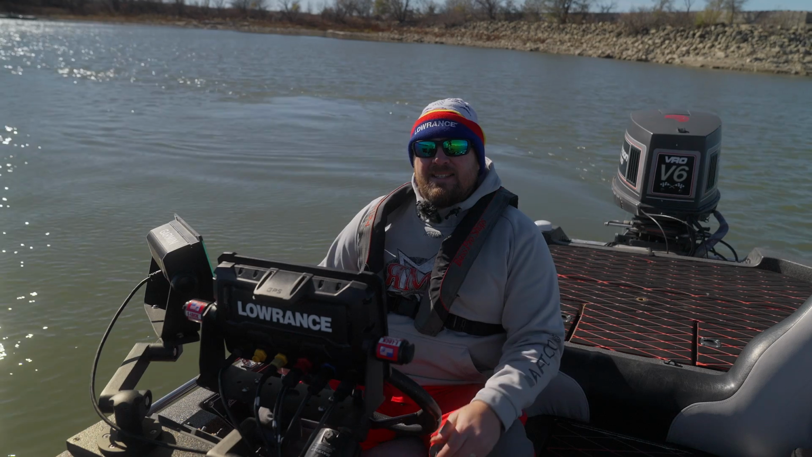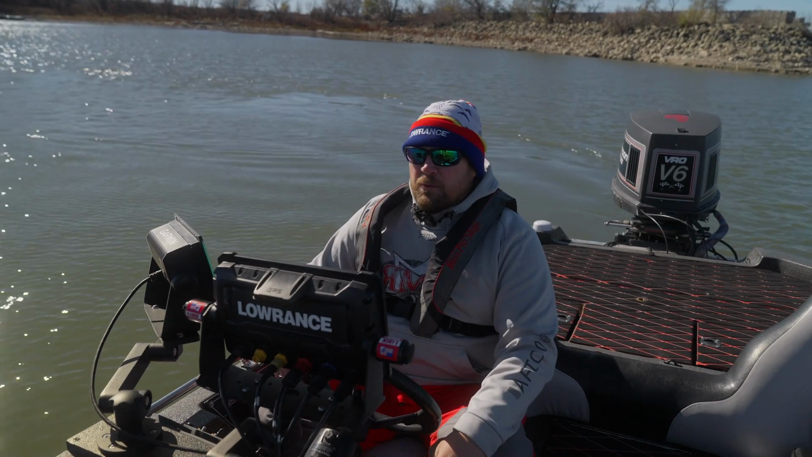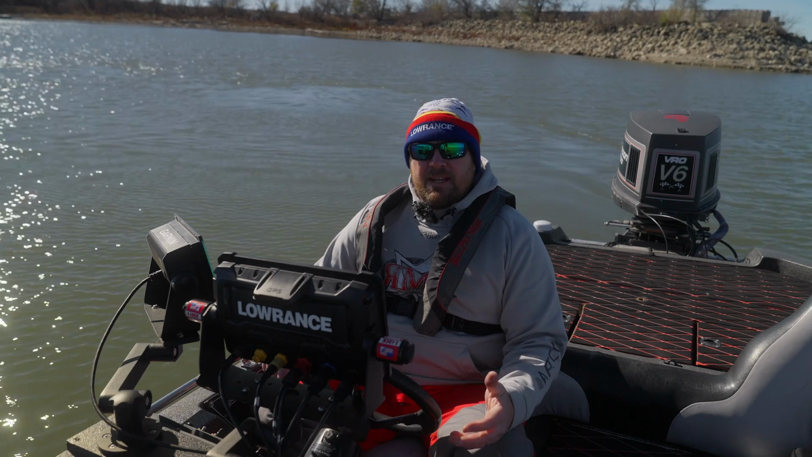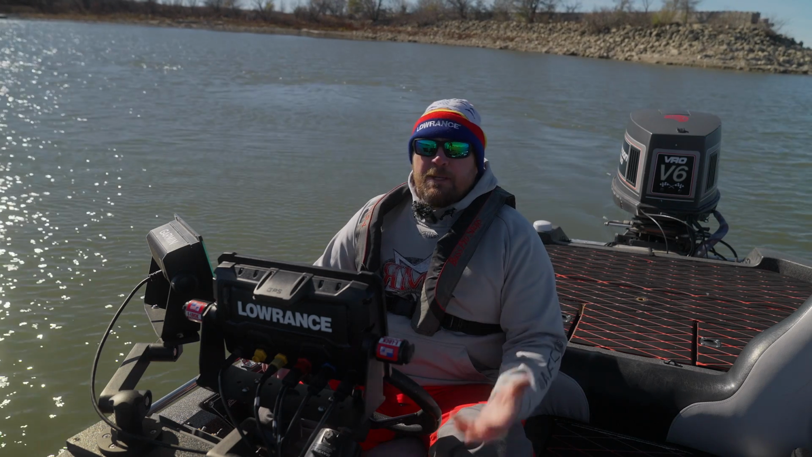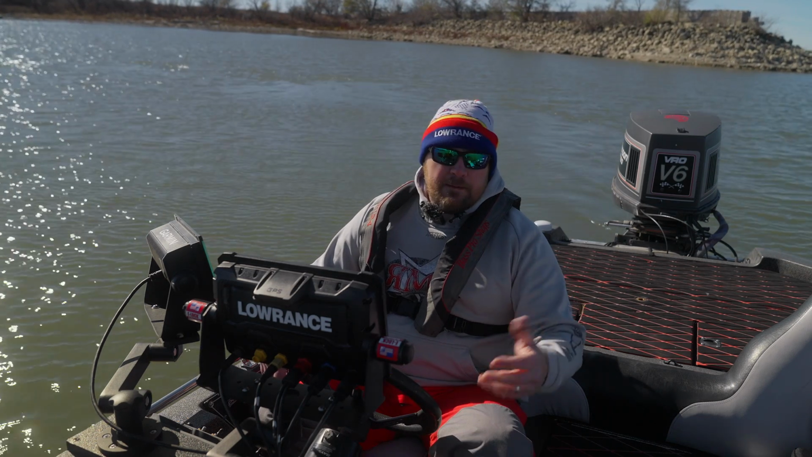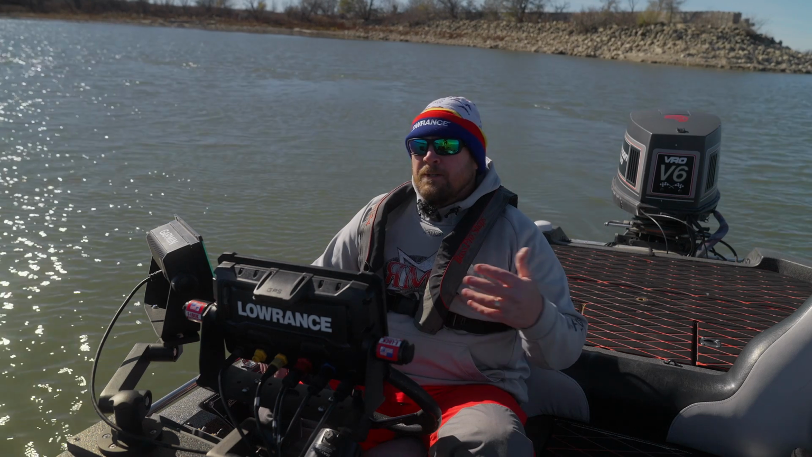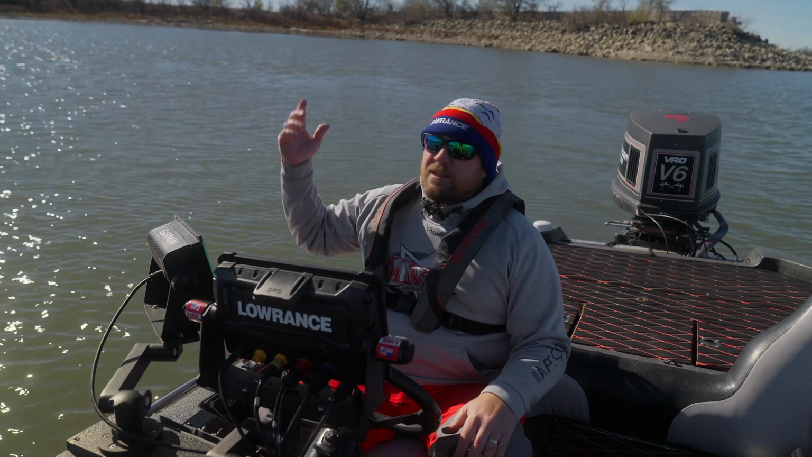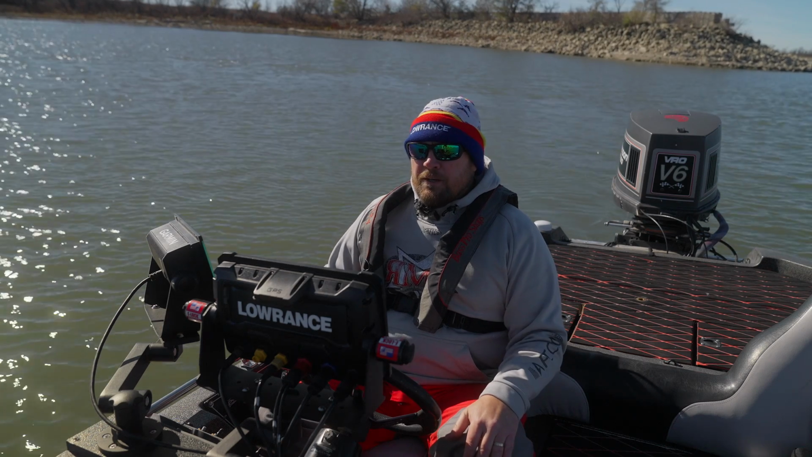We're going to talk about side scan settings. Shut the motor off real quick. So we always get questions about, what's the best settings for your side scan? Well, it's going to be dependent on your lake, right? Whether it's dirty, clear water, those things come into play. Bright sunshine or a cloudy day, those are all going to affect those things.